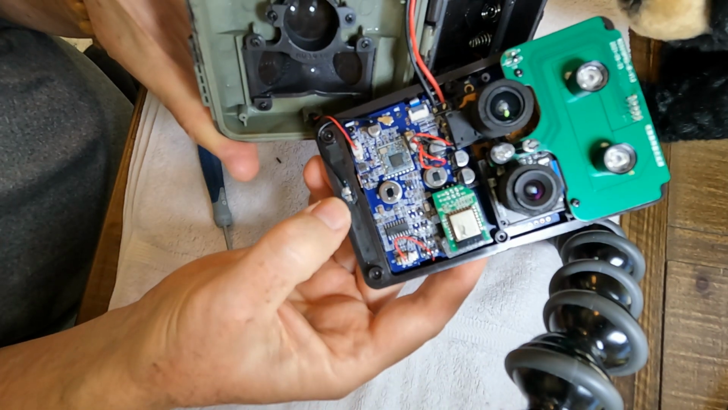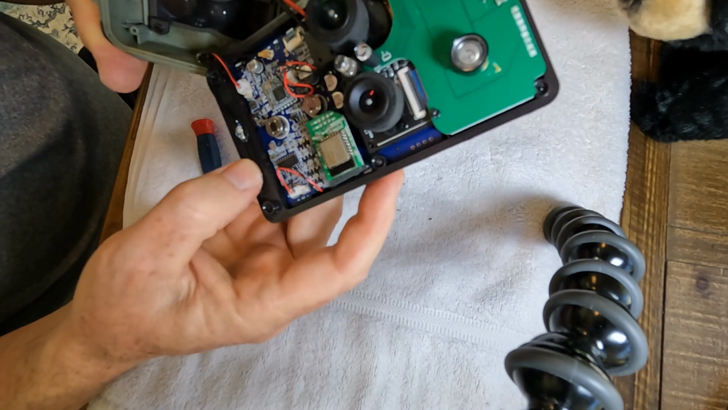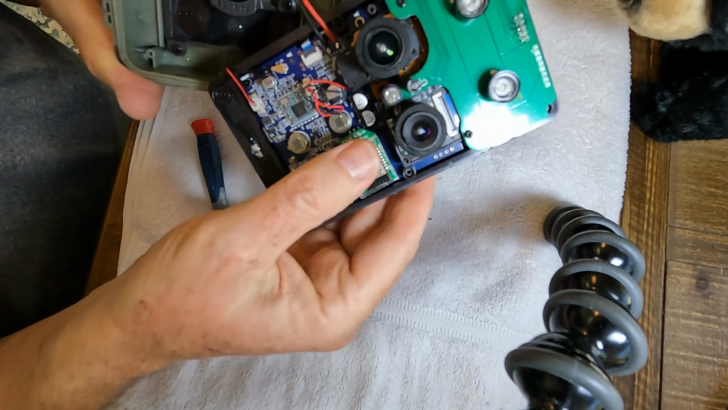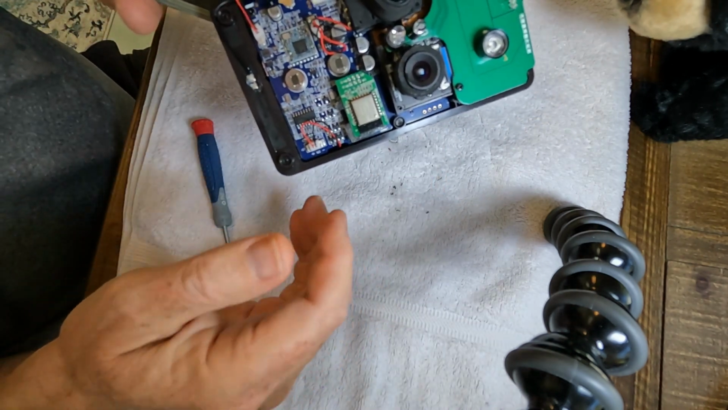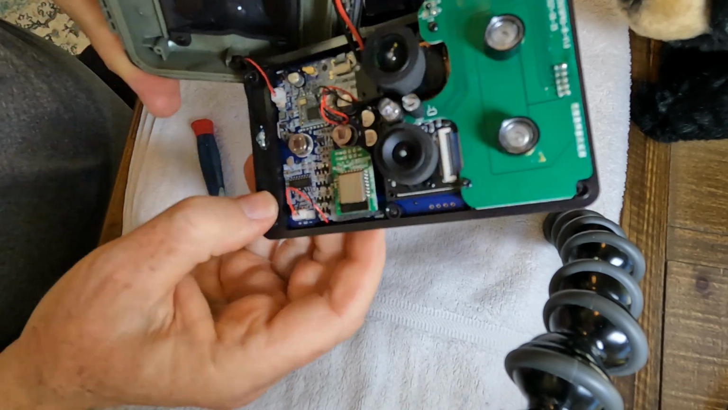There's a little bit of corrosion here on the power lead, but really I don't see a whole lot of sign of corrosion. There's some water right on the processor here. So if this works, it'll be a miracle, but it's kind of fun to see what we can do with it here. I'm not going to disassemble it any further.